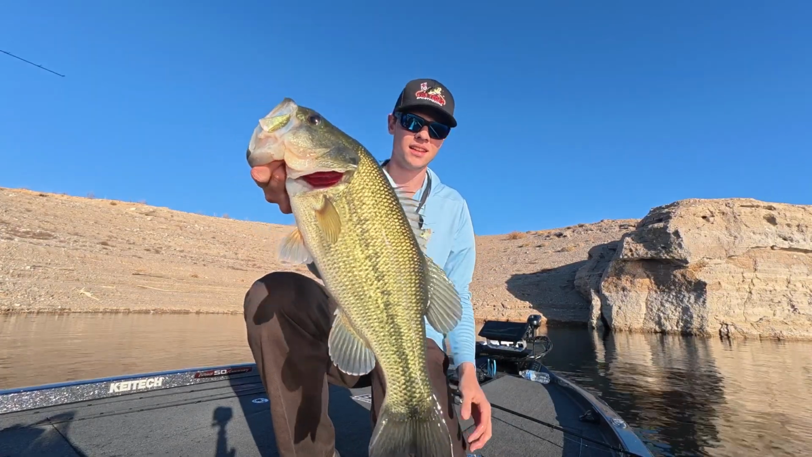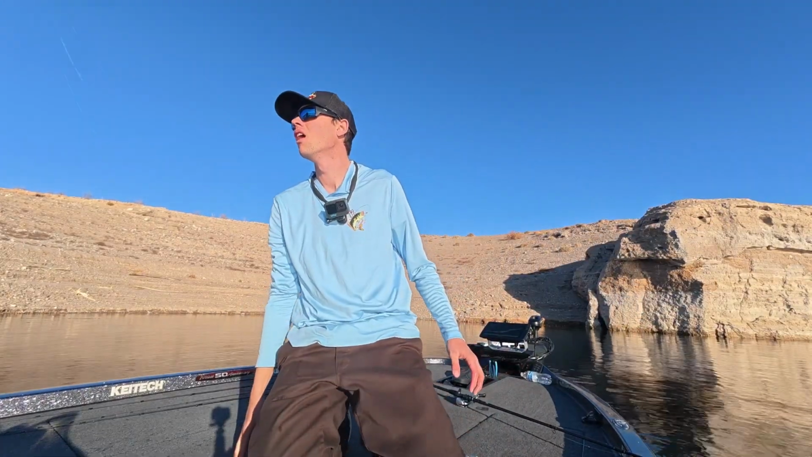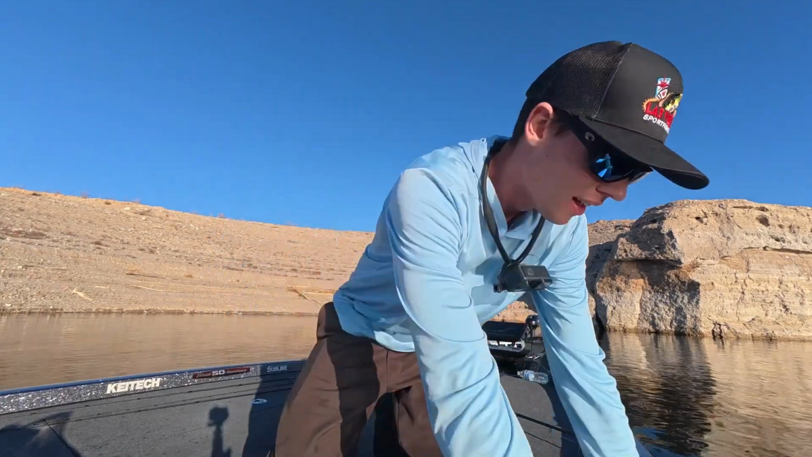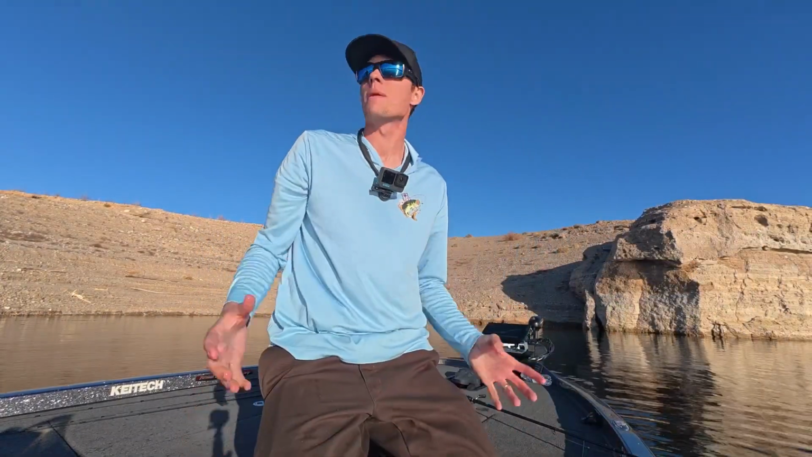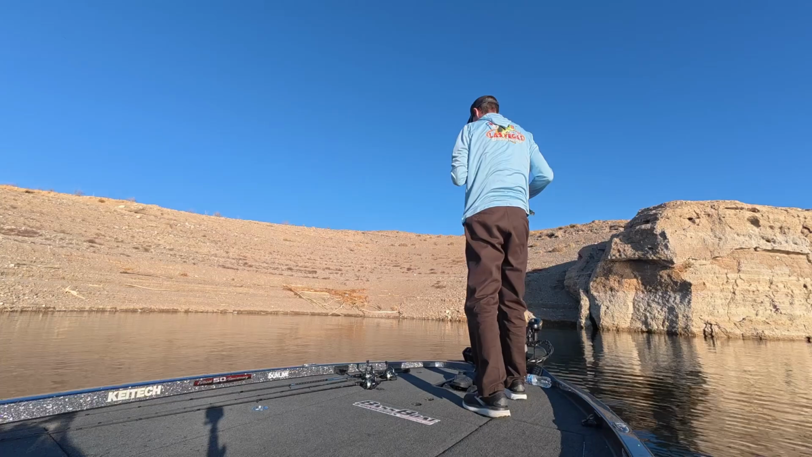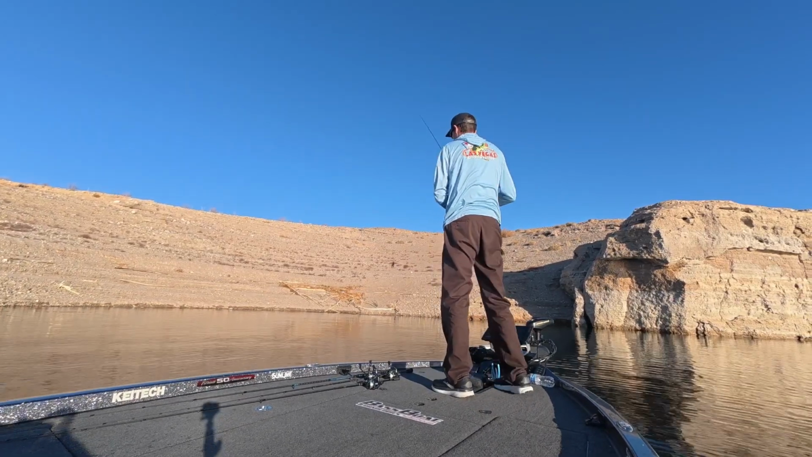It's small. Huh? That thing's small, but he's so fat. I know, he was maybe 15 inches. Yeah. I think most of the largemouth I've been catching have been built like that, short and stubby. Yeah. They're built like the Mojave smallmouth. Yep. But then the smallmouth have been long and skinny.